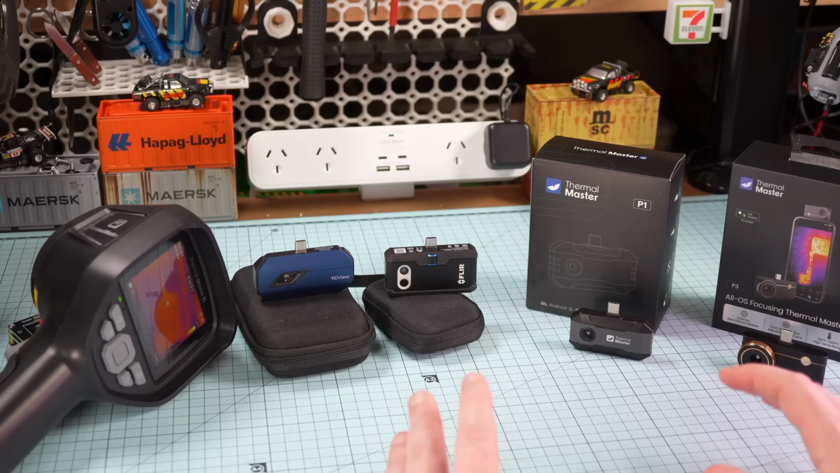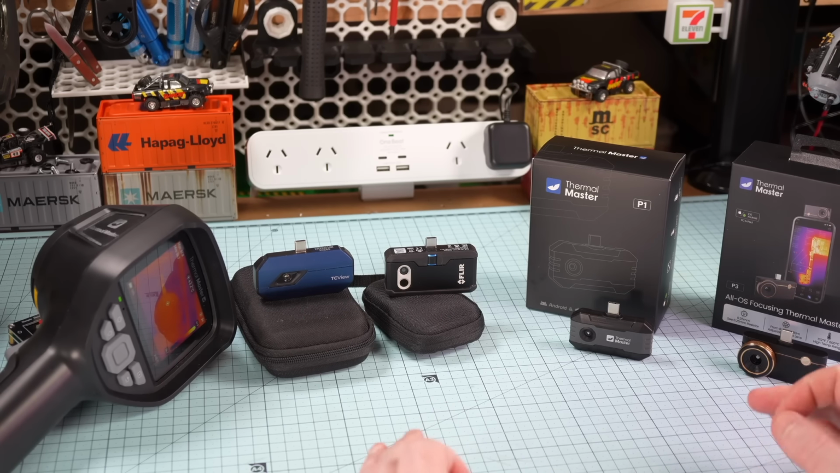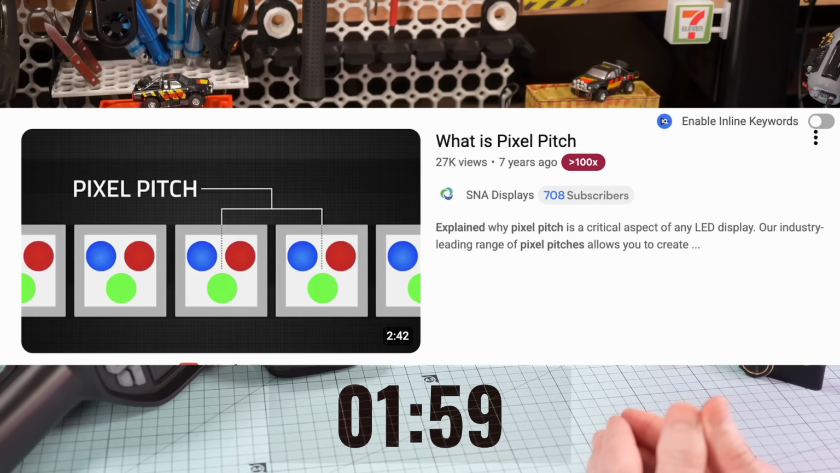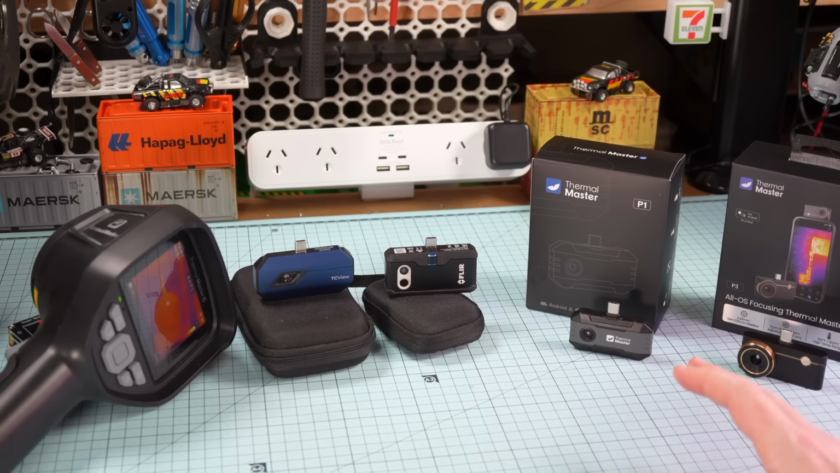Moving on, next we've got pixel pitch. Sadly, there's no video game analogy for this one. It's a full-on Star Trek convention any way you try to explain it. So like the good Aussie I am, I'm just going to handball this to the next guy. Here's a video that'll explain it much better than I ever could. I'll wait while you go and watch it. Yeah, nah, I couldn't be bothered watching it either.